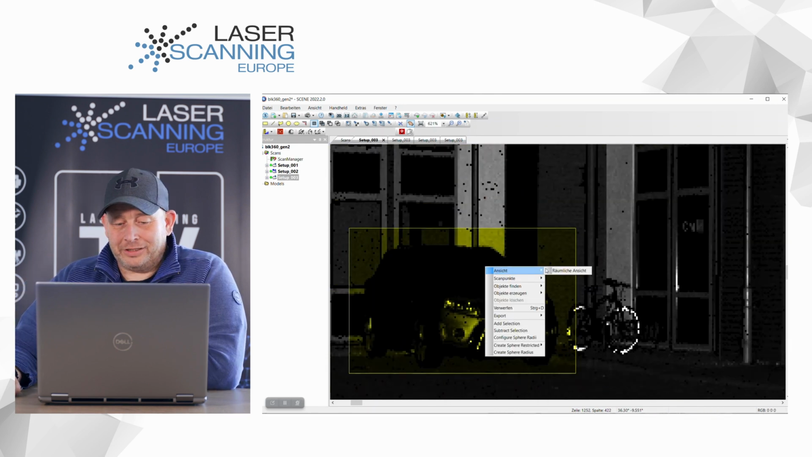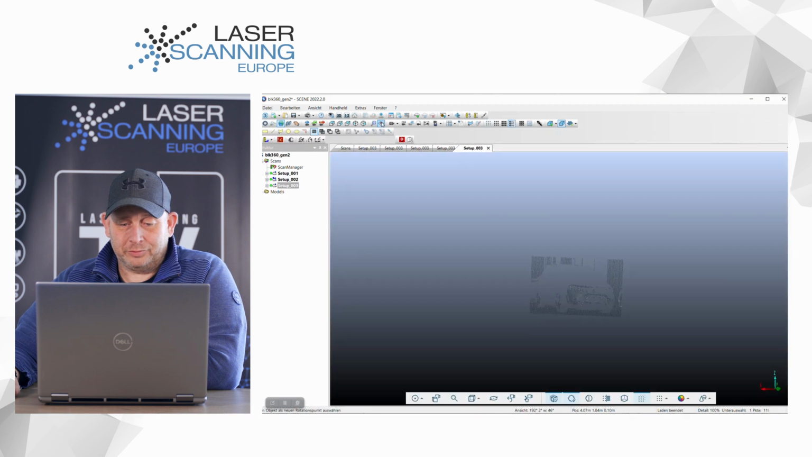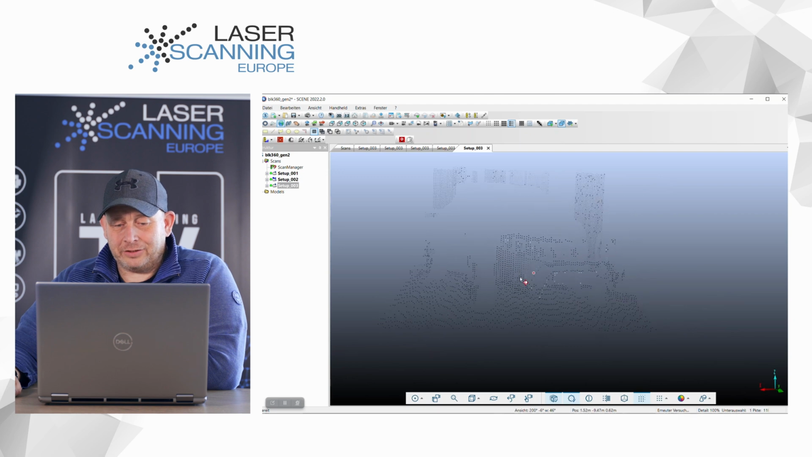And so I do the 3D view here again. I have to wait on my view. And then now I'm targeting my rotation point on this new place. Okay, now we have it. And now you see, this is 6 millimeter point spacing, yeah.